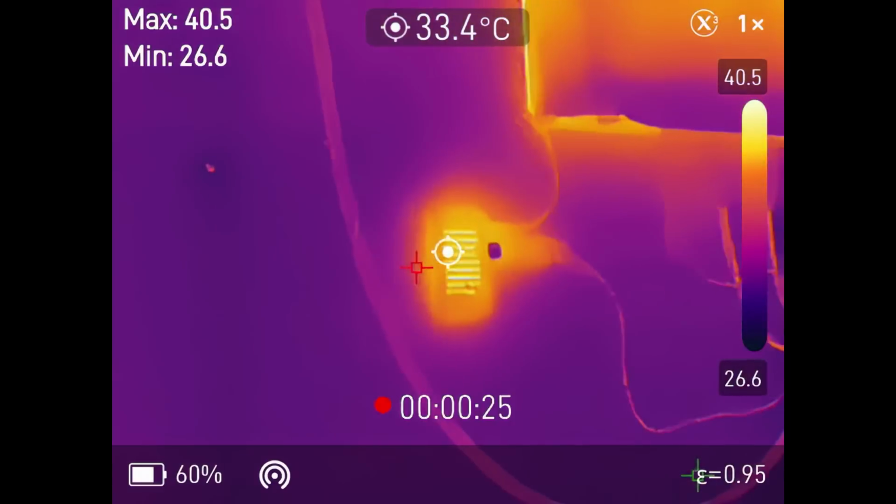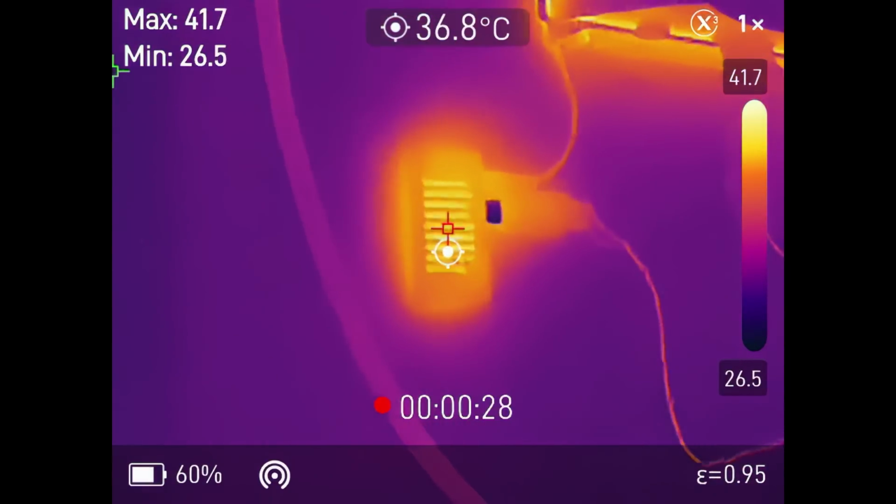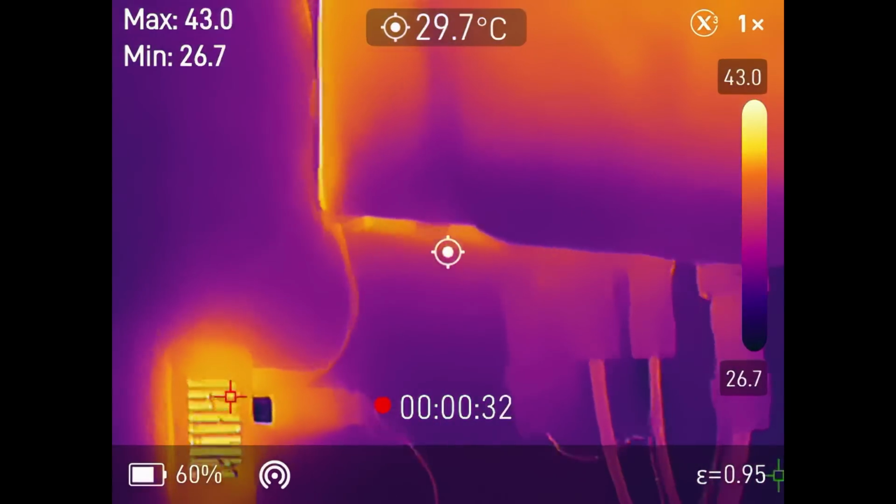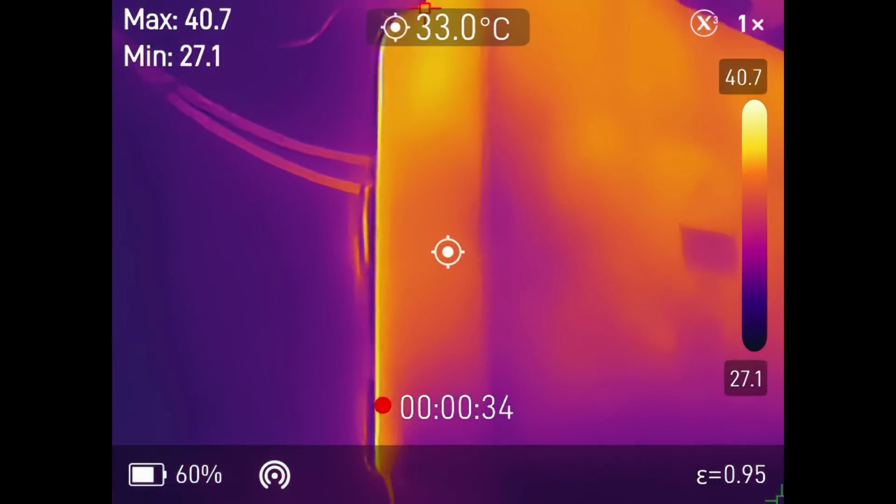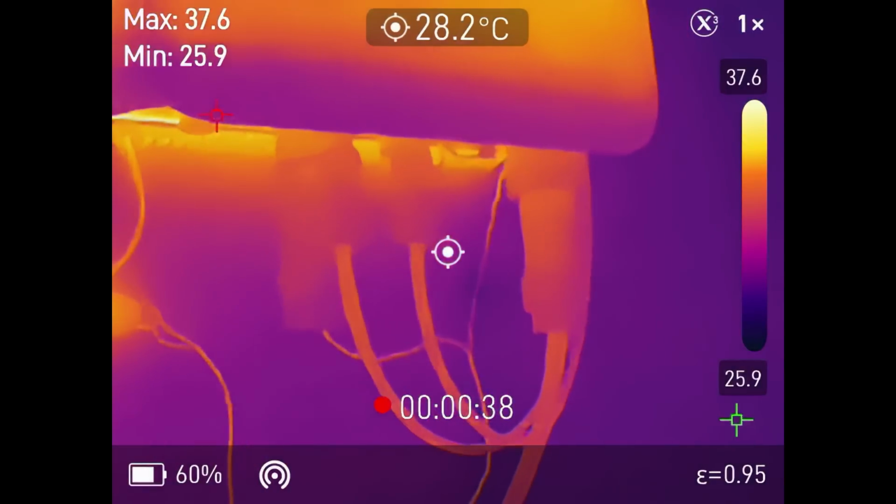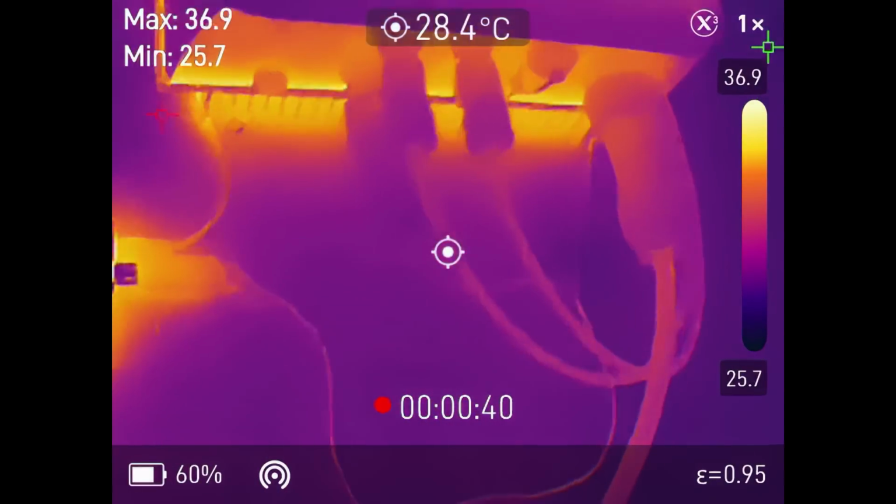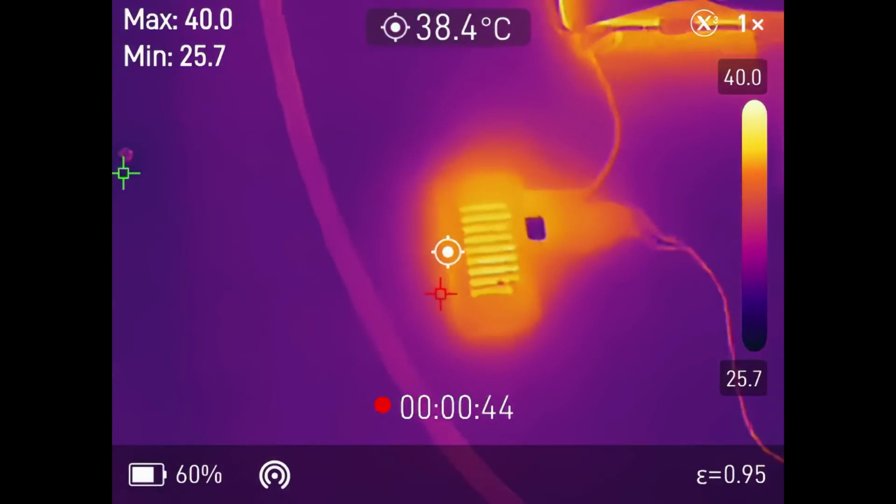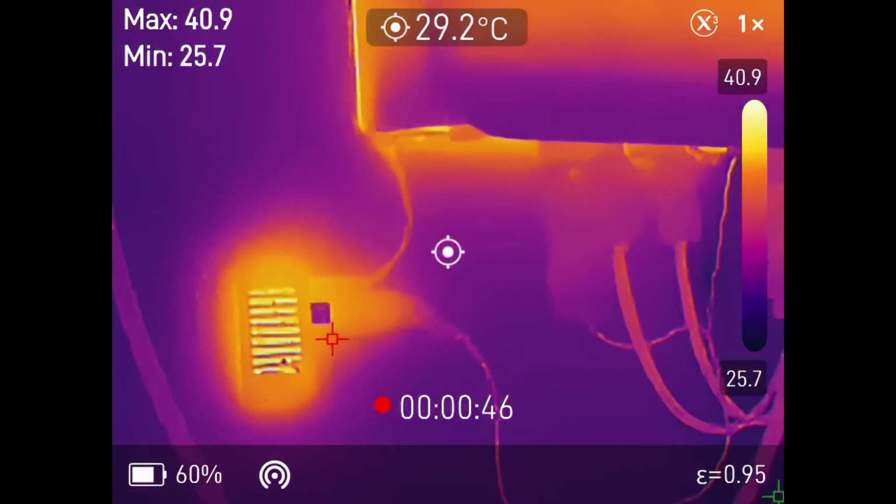Here I'm standing now about a foot away from the Pi. So just to give you an idea of what the resolution looks like, you can there easily see where the heat is on the inverter. There is a big metal heatsink on the back, and that's very clearly visible whilst looking through this thermal camera, and then you can see the heat emanating from the Pi below.